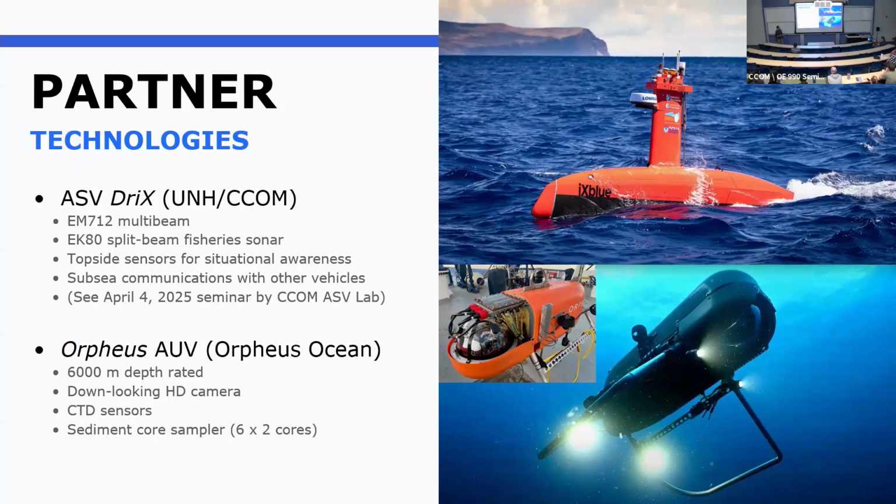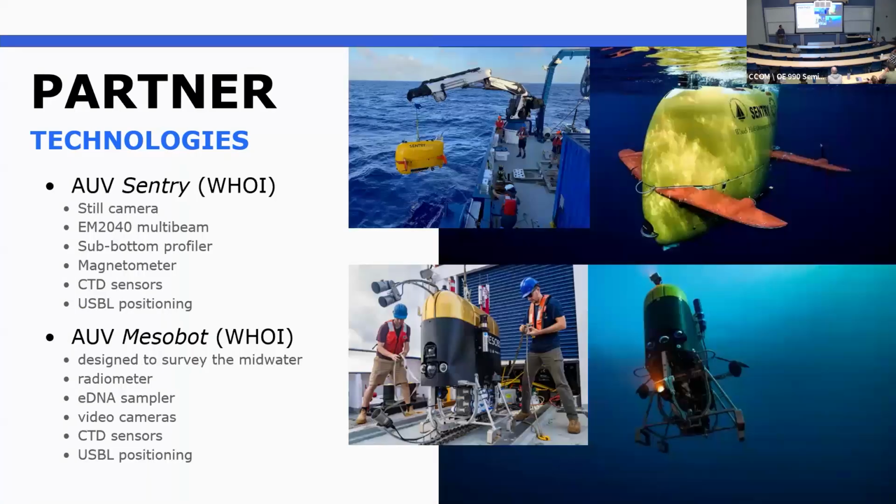Also this past year, we've had out the Orpheus AUV. So this is currently a private sector vehicle that originated the design in Woods Hole. It's rated down to 6,000 meters, and it has HD cameras, CTD sensors, and they're actually trying to develop a coring system that can take sediment samples off an AUV, which is kind of novel.